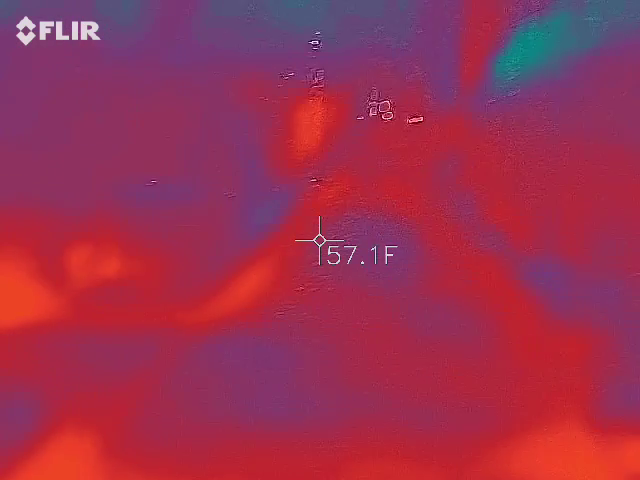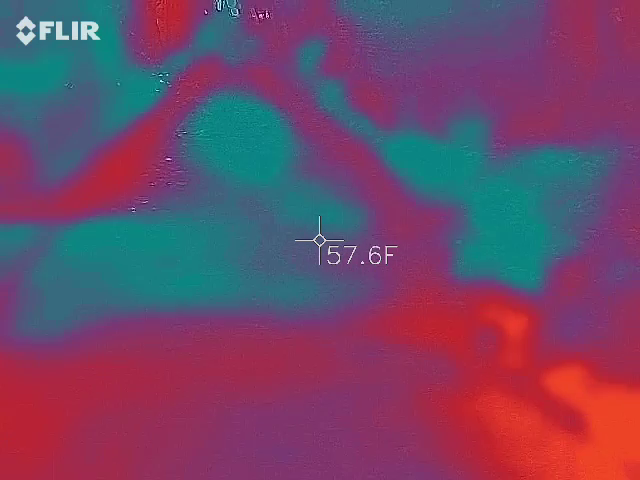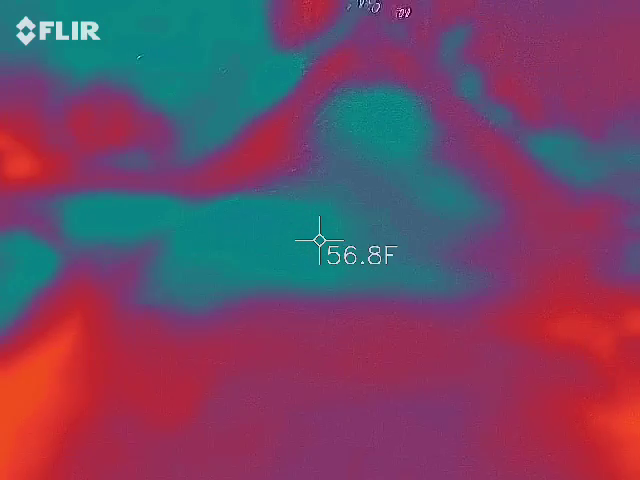So the gate that's in that doorway wasn't originally there. It was just the doorway. This is the original wall. The gate was actually added afterwards.